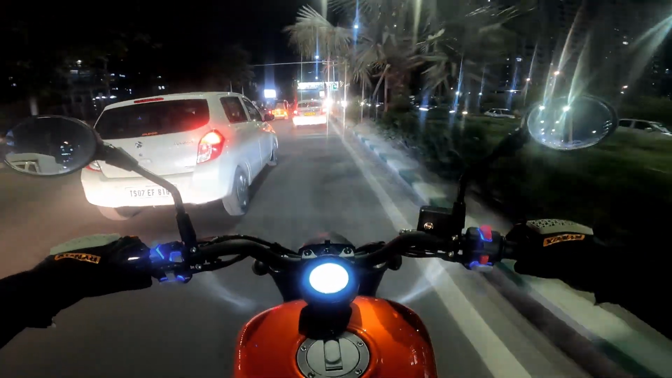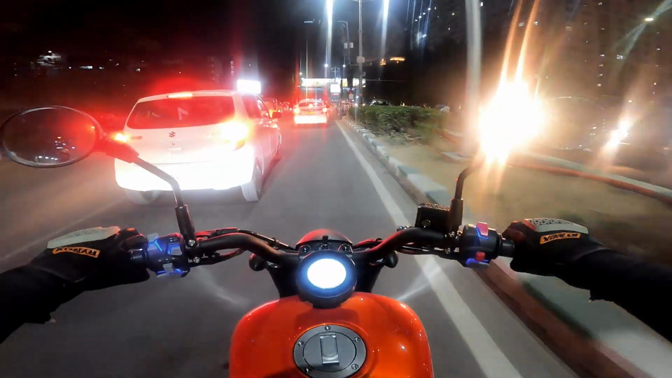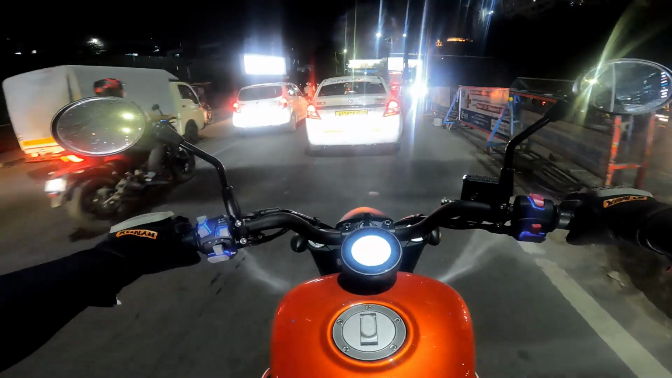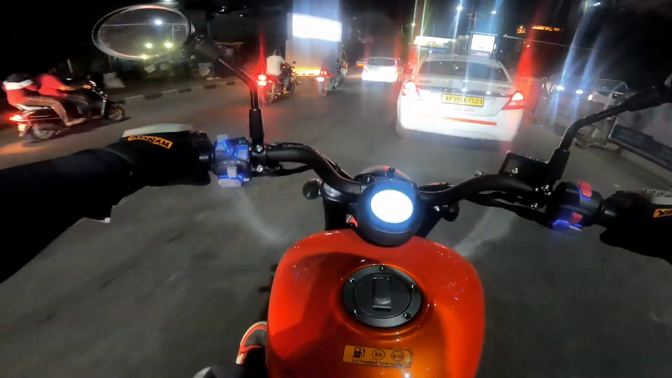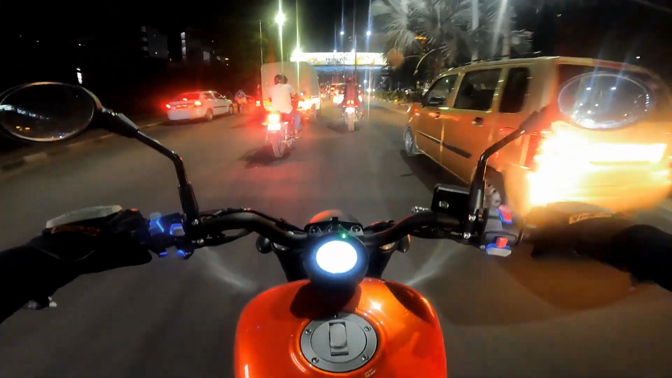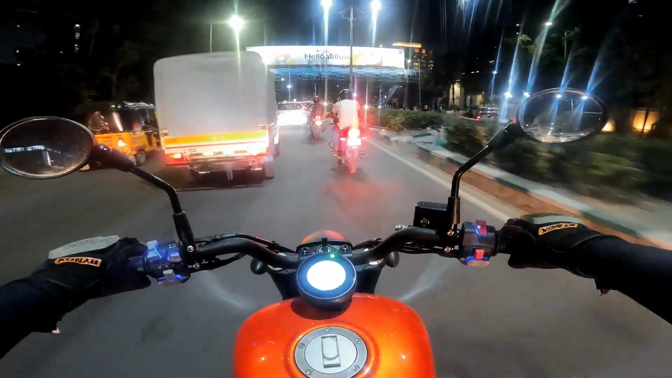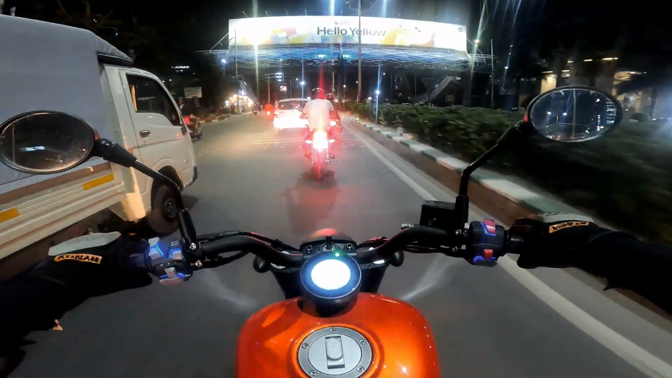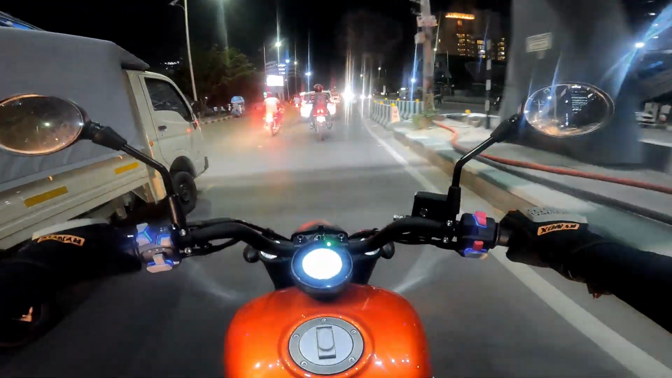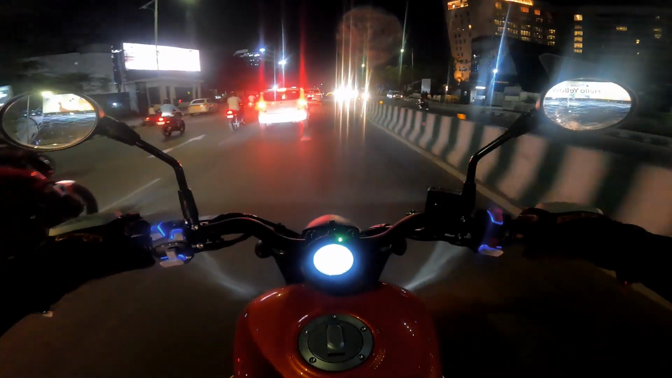Right, short stubby exhaust has a rumble to it. Feels like the thunder rolling. And looks absolutely spectacular. Sounds amazing as well. We're gonna ride all the way through Durgam Cheru Bridge. The QJ Motors are bringing on the onslaught.